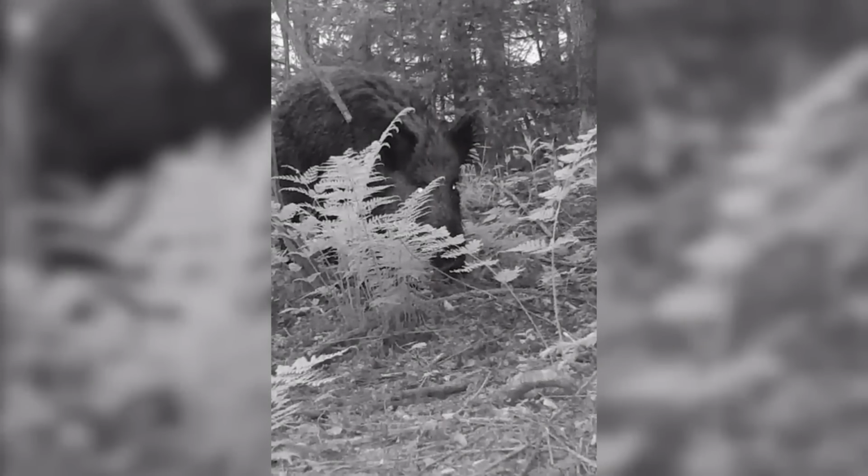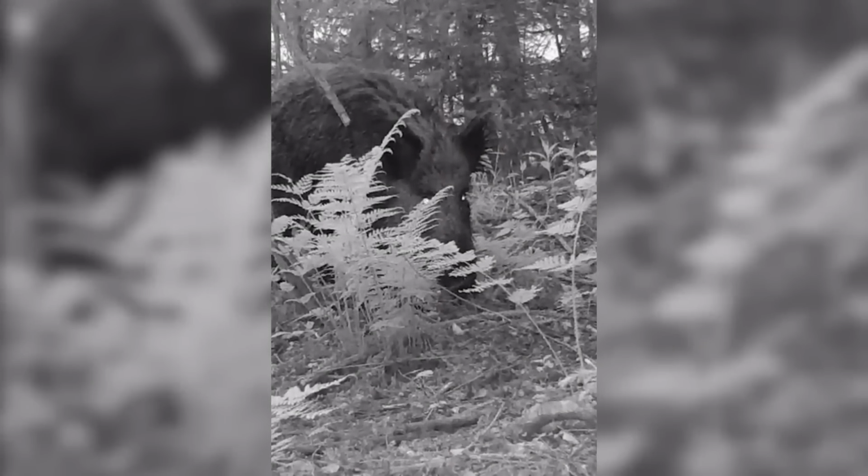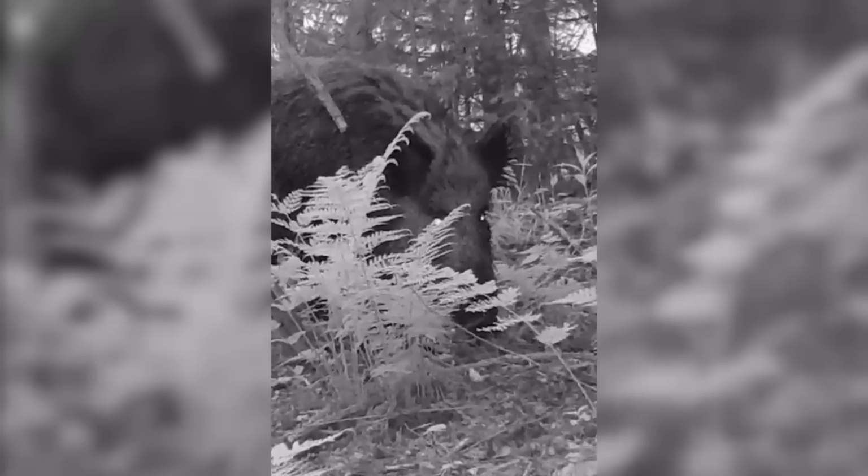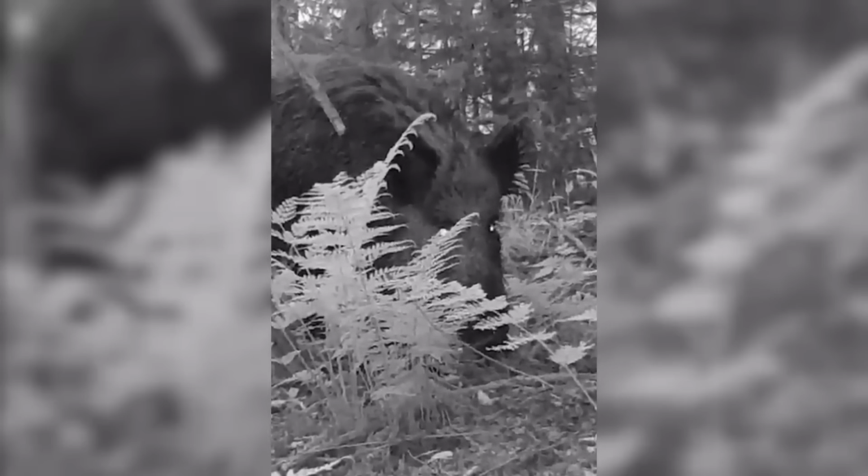Wildlife cameras are truly fascinating. They capture sights we're excited to see. One night, this wildlife cam caught a wild boar approaching it.